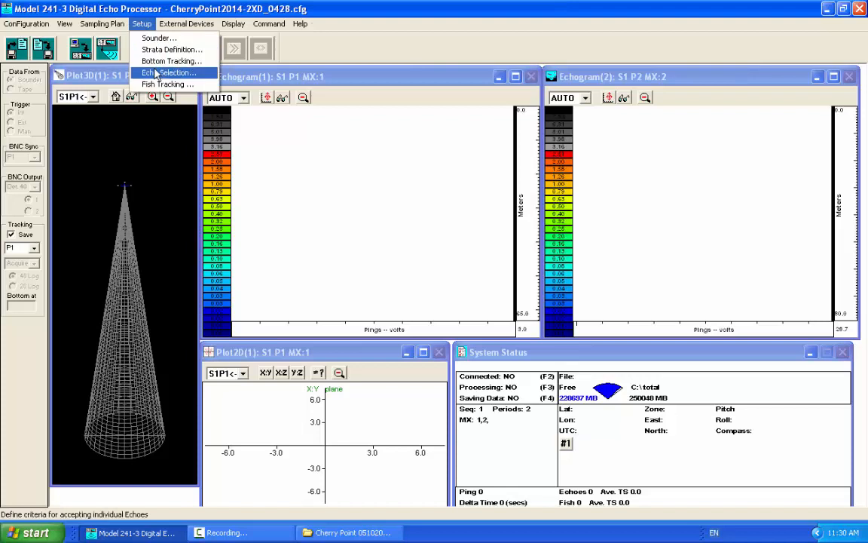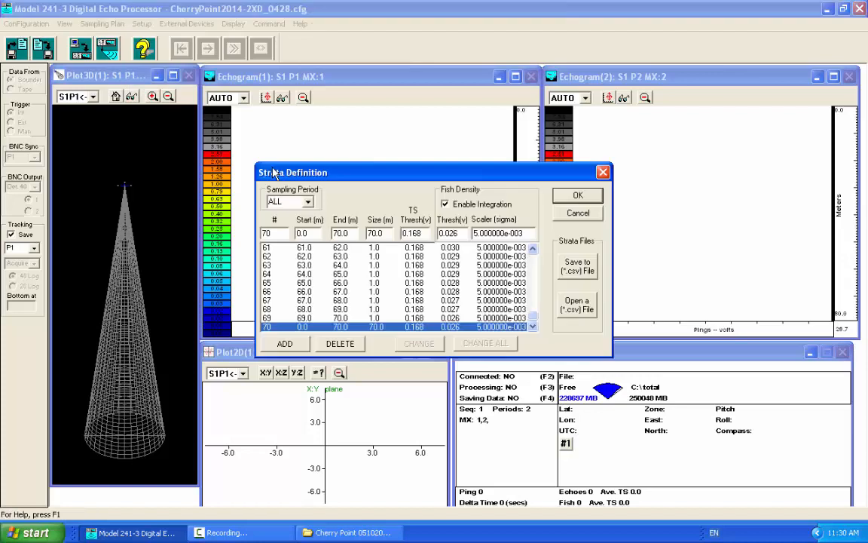The other ones I'll look at, I think we've already kind of looked at strata definition, where we basically just put in the threshold, which through that acoustic equation, or reduced form of it, is just based on our power output settings, the voltage of the smallest fish of interest that'll get logged. For target tracking studies, it wouldn't matter really whether you're collecting the integration data or not.